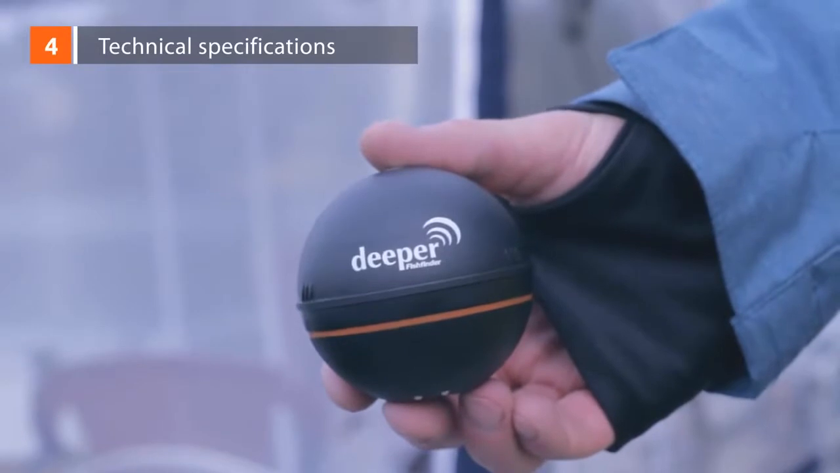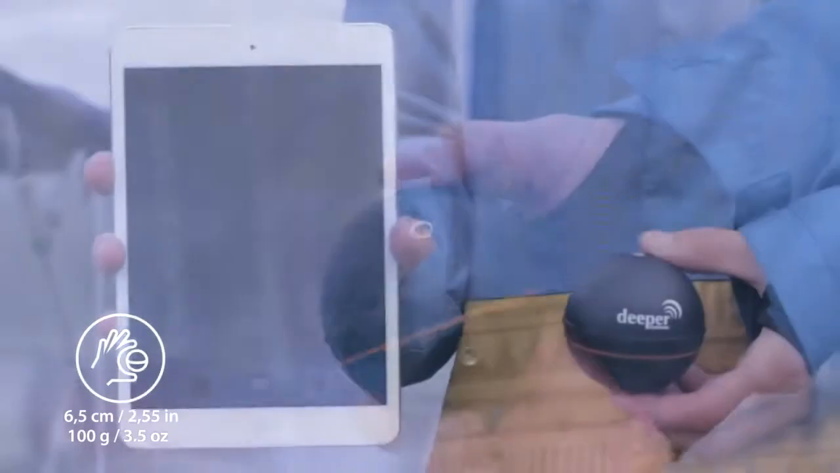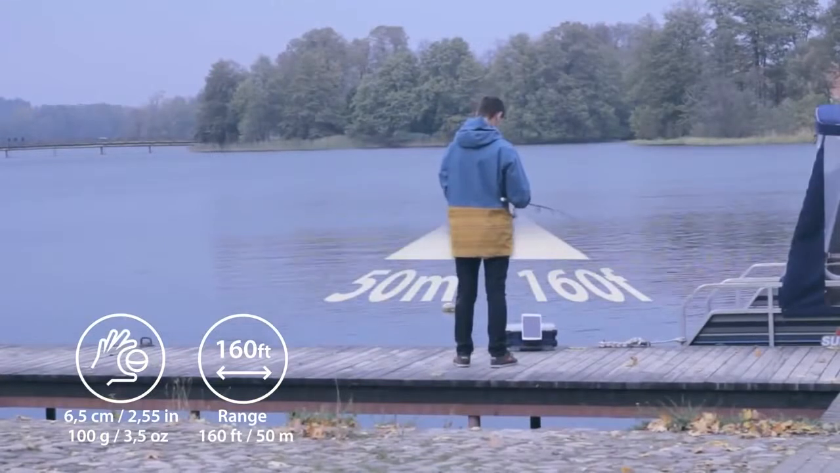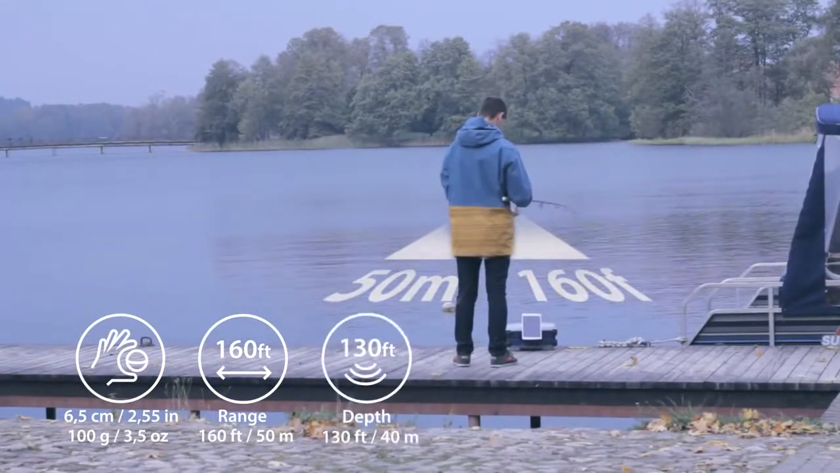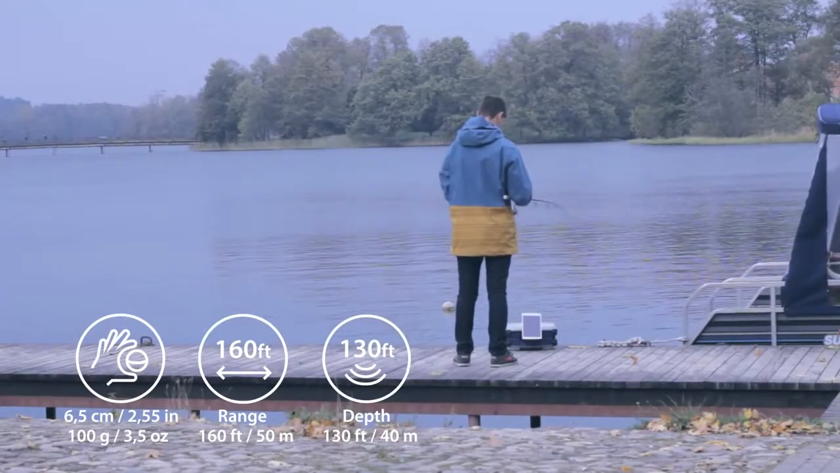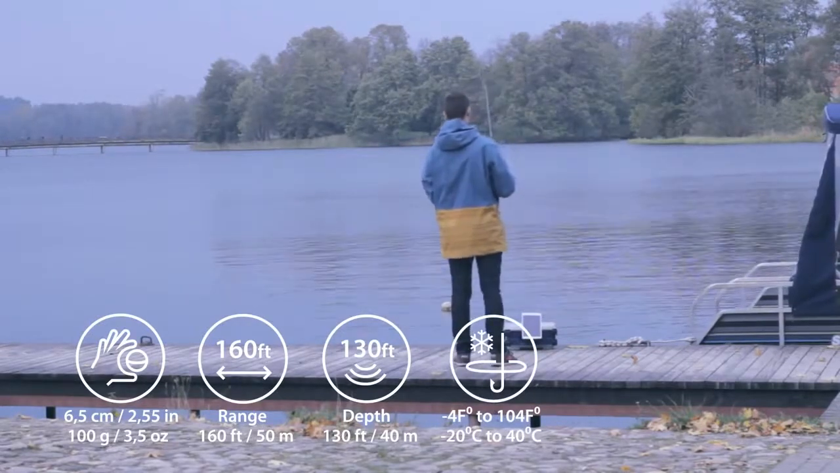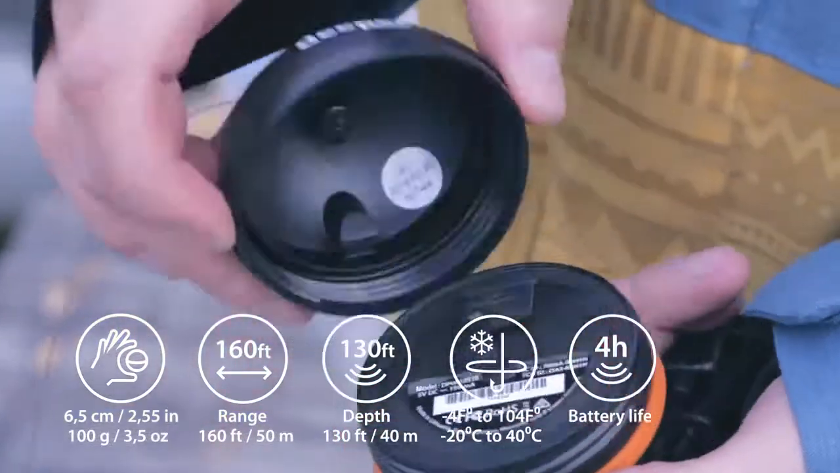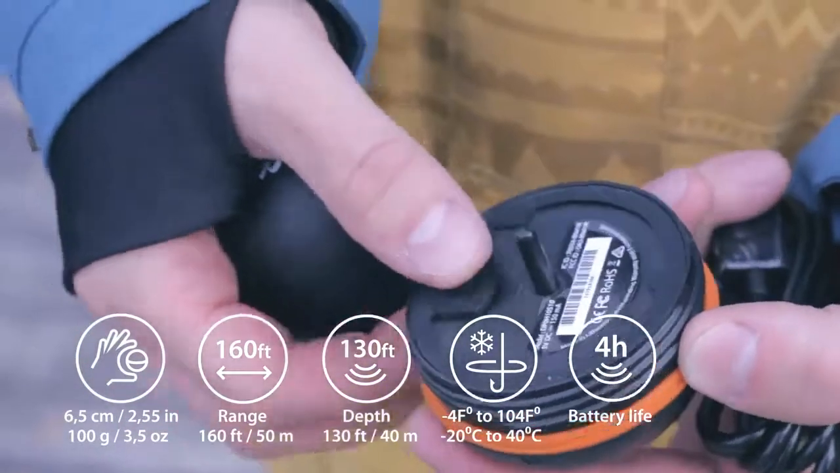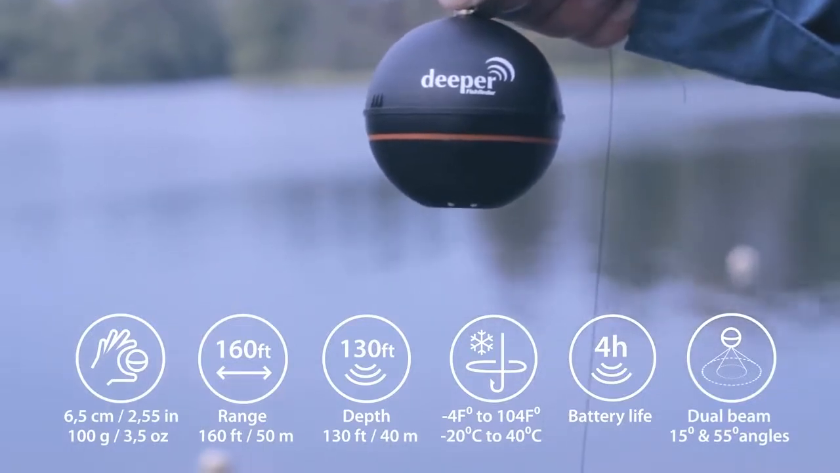Technical specifications. Deeper is 2.5 inches in diameter and weighs 3.5 ounces. A Bluetooth connection sends a sonar reading to the phone or tablet from up to 150 feet away, so a cellular connection or internet data is not required. Depth range is from 3 feet to 130 feet. It works in both saltwater and freshwater at temperatures down to -17.8 degrees Celsius or 0 degrees Fahrenheit. The lithium polymer battery is fully rechargeable in 2 hours using a micro USB power adapter and lasts for 4 hours under continuous use. It also features a dual beam sonar with 55 and 15 degrees cone.